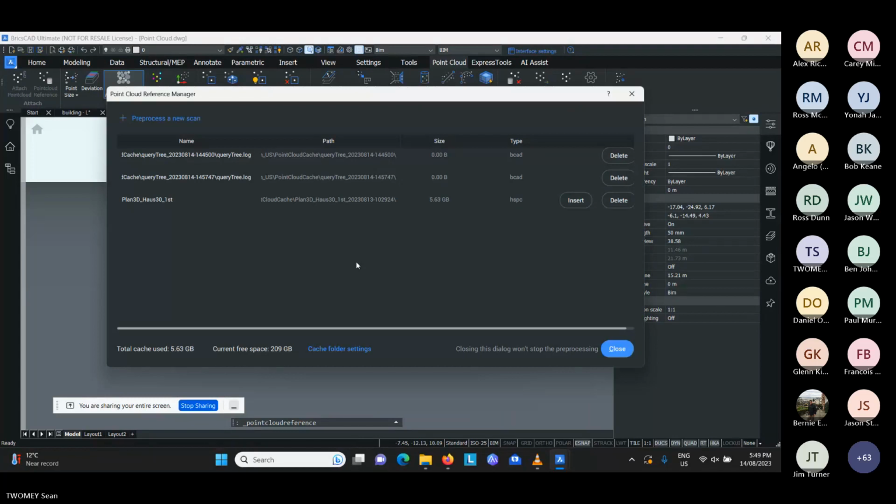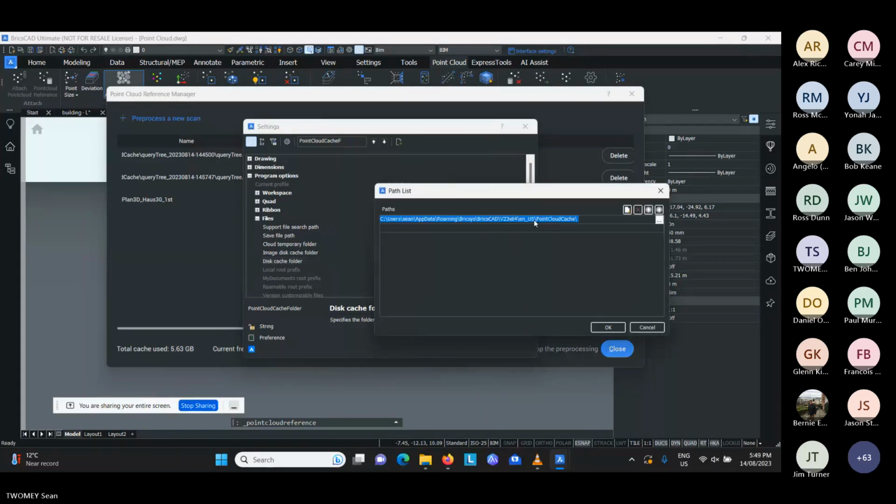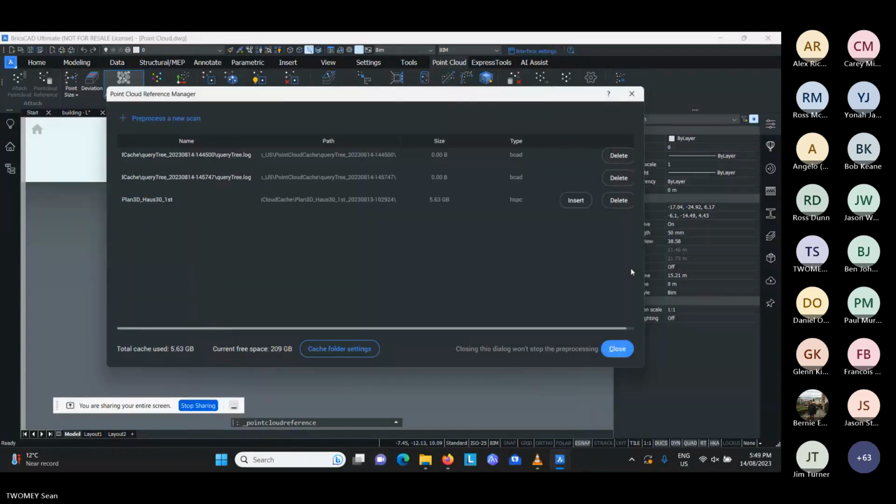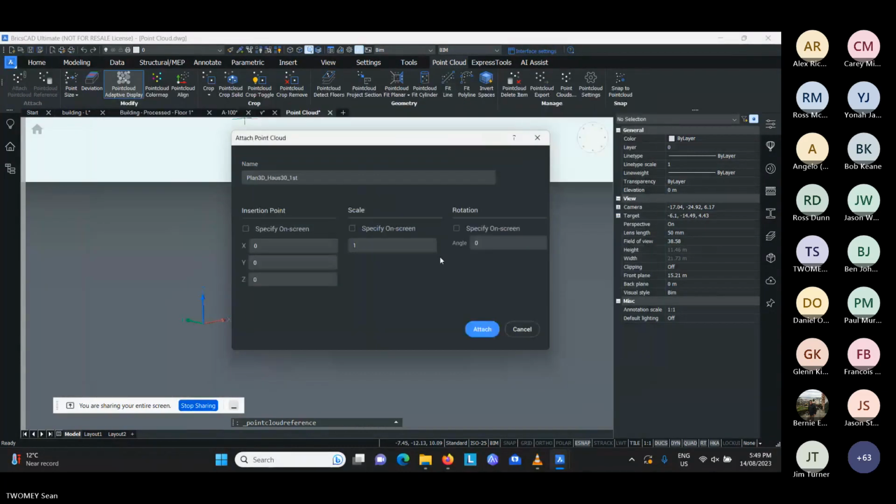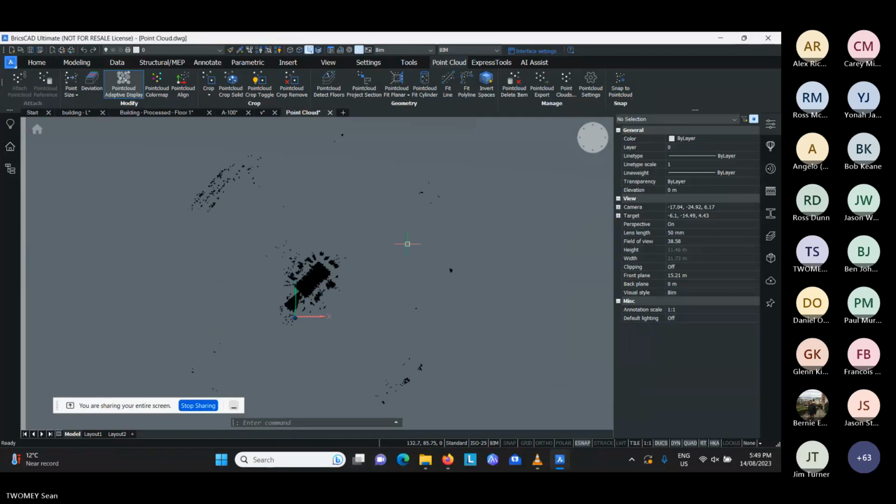Now you'll see here, we've got a cache folder settings area. And in here, you specify the folders you want to work with. So in my case, it's on the C drive here. You could have multiple paths. I usually have one on an external disk as well, because they're obviously very large files. So you can get quite creative to make these more practical for your needs. So with that, let's click on this one here, click on insert and attach this. What we now see is our point cloud showing up here.